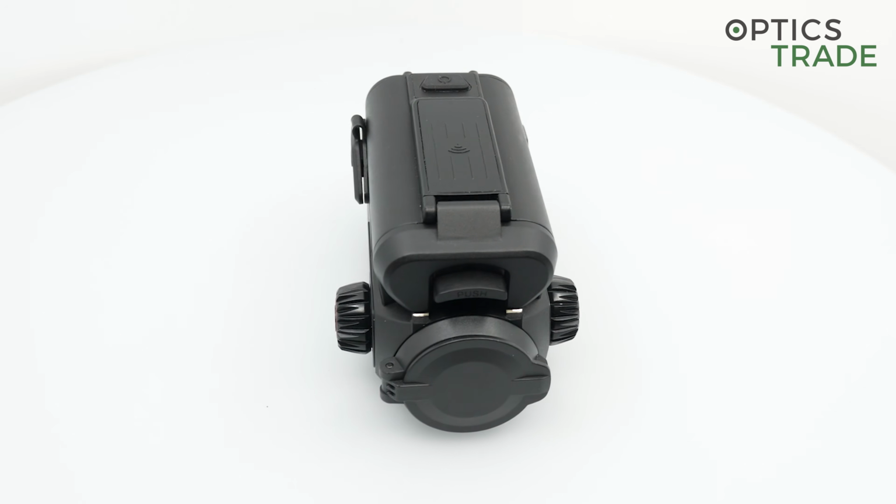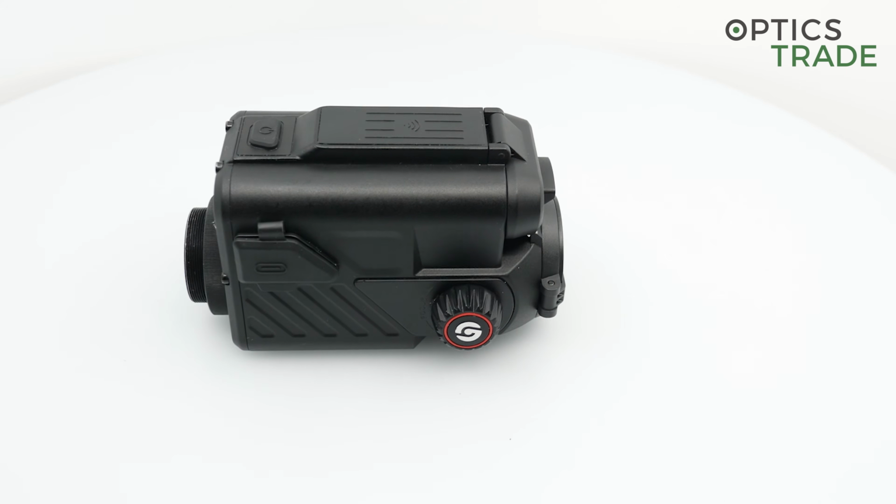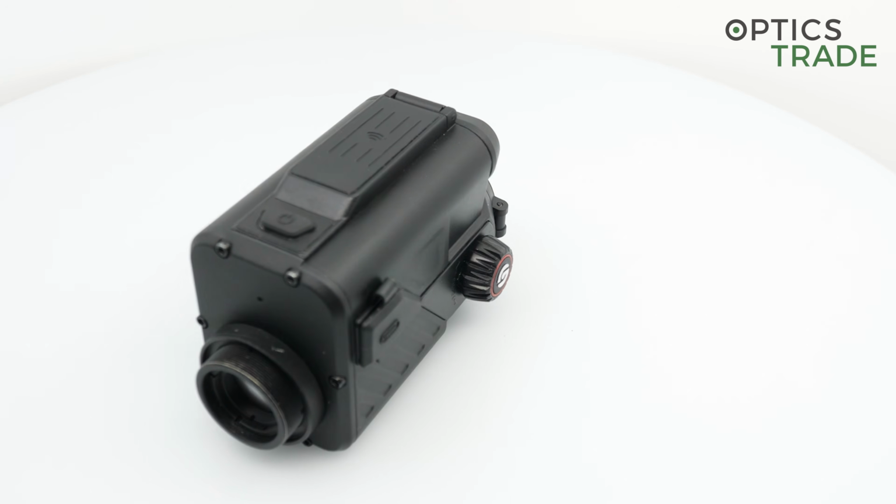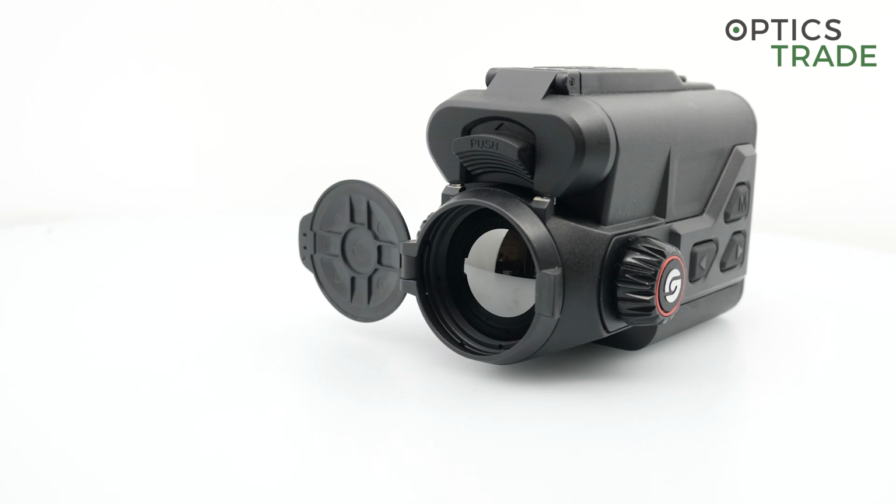The sensor resolution and NETD are really good with such a resolution and NETD. The optical properties, because of the nice sensor and sensitivity, it is very good optically.